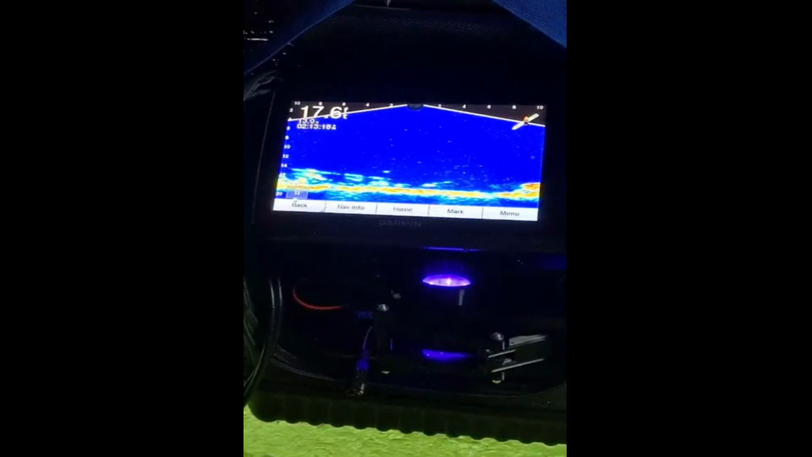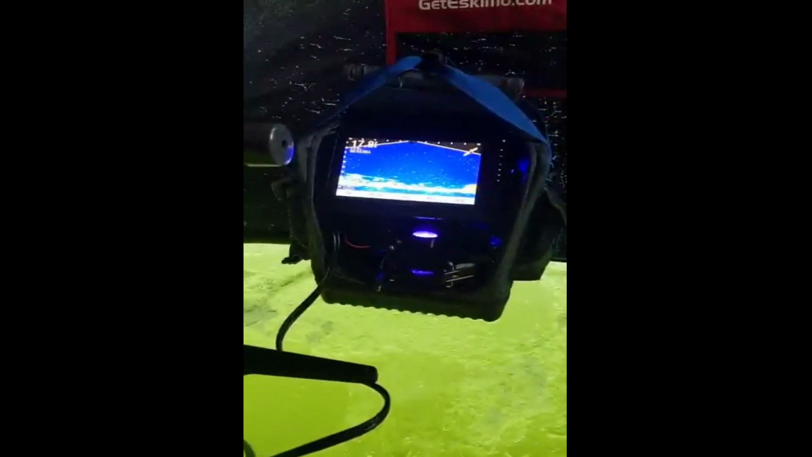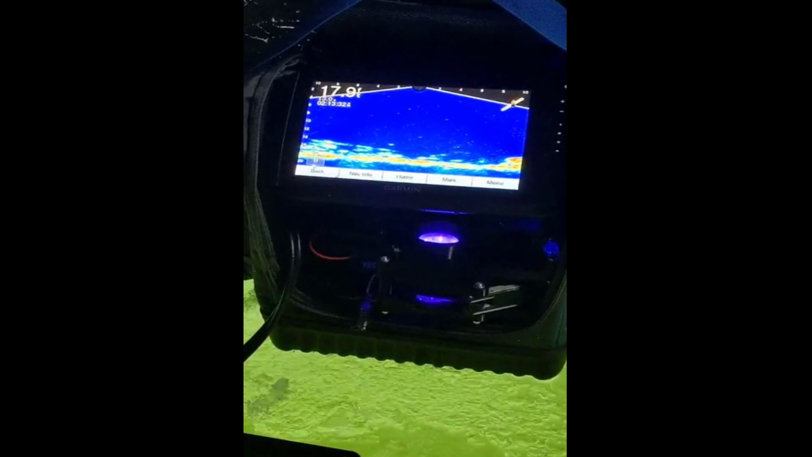How do you see comments again on this thing? You might have to swipe to the side. There we go. There it is. Oh, you see me now. Oh man, that's not what we want. No. You were sitting there looking at this, and that fish came out of that brush pile like full throttle. I got a couple on me. Yeah, you do.